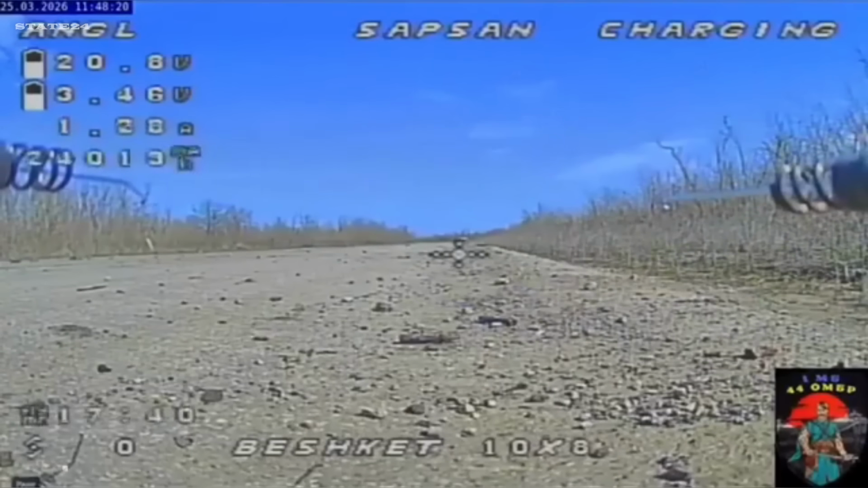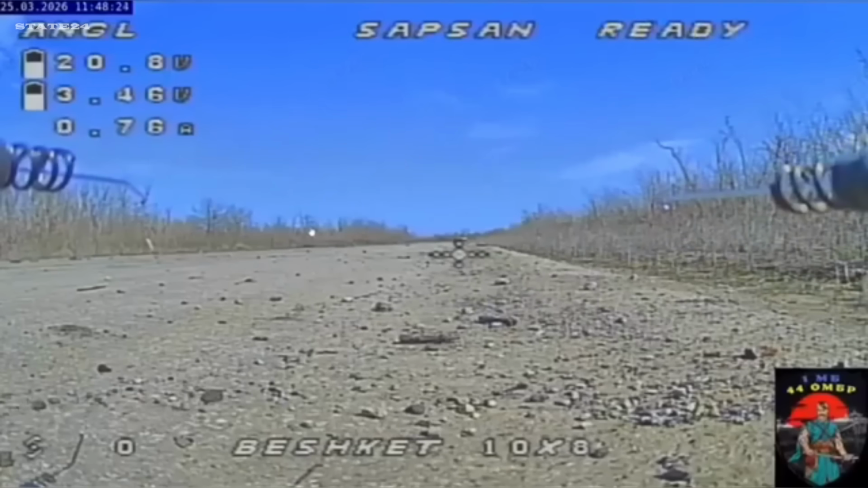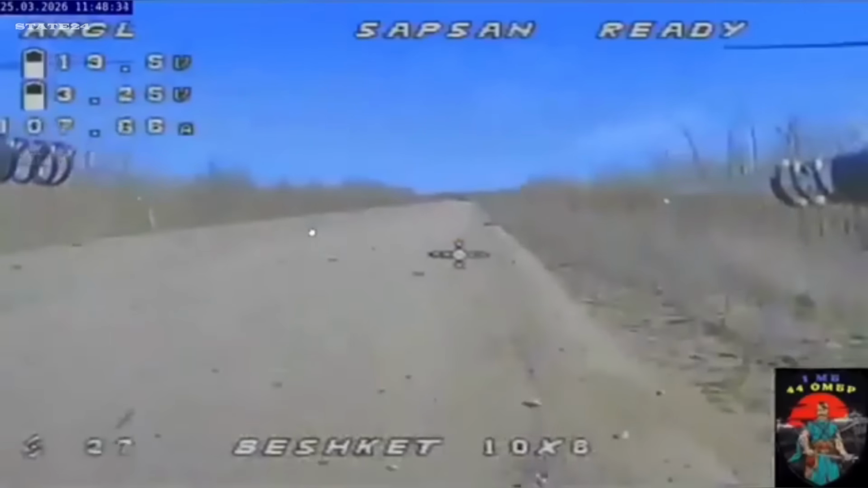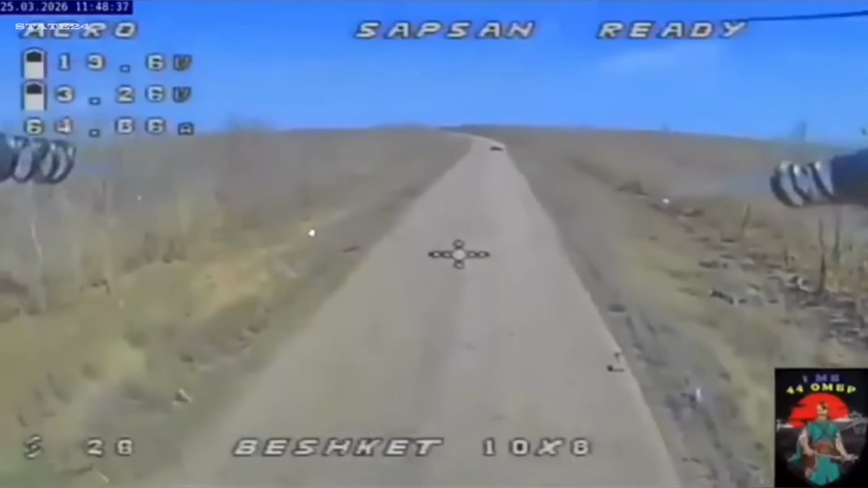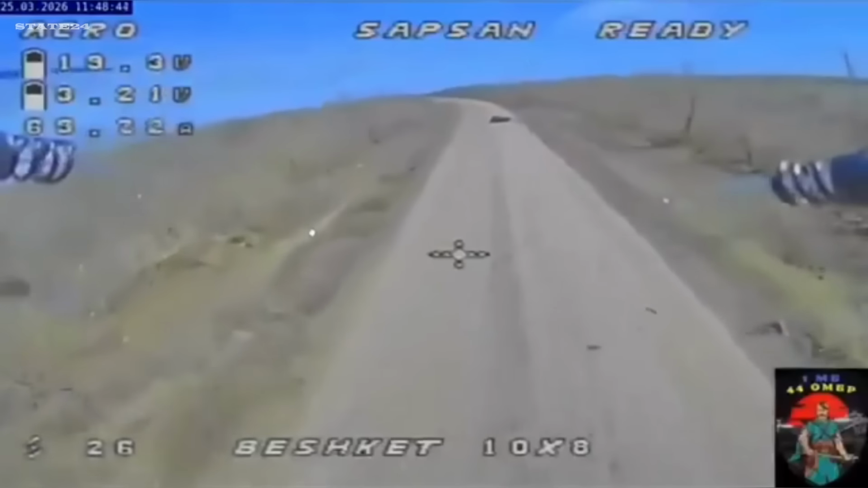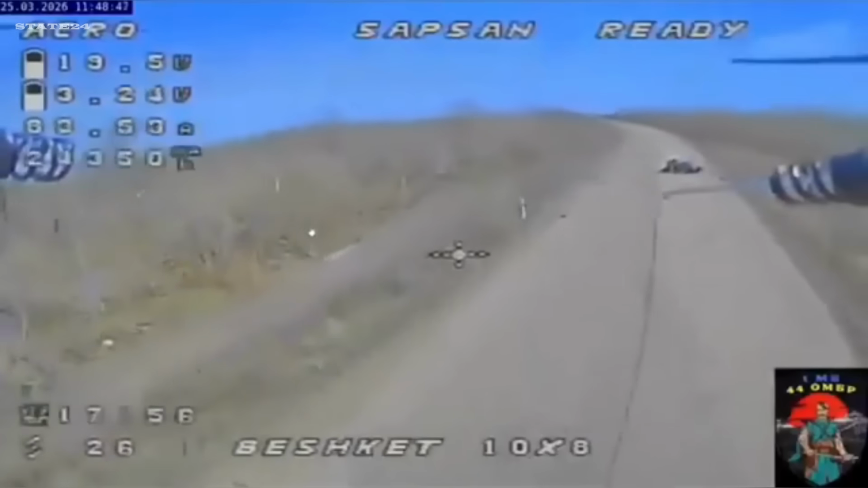Kostiantynivka, Eastern Front. Drone crews Sapsan and Angry Birds, both unmanned systems companies of the 1st Mechanized Battalion, 44th Mechanized Brigade, are already in position. Russian soldiers and equipment moving through the area. They never see it coming.